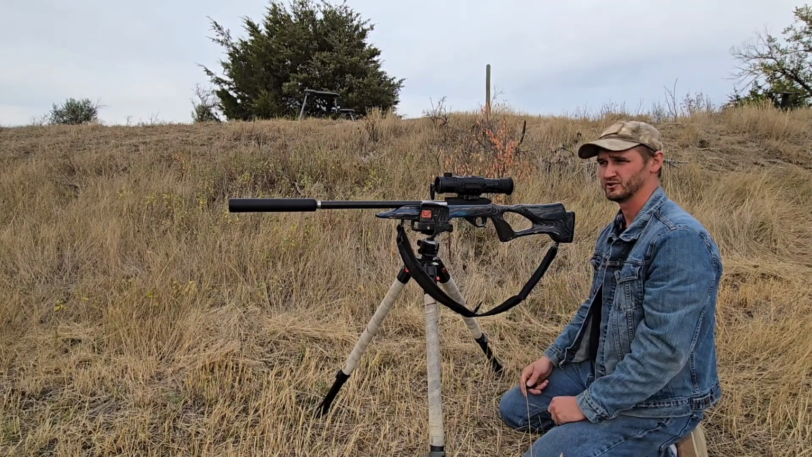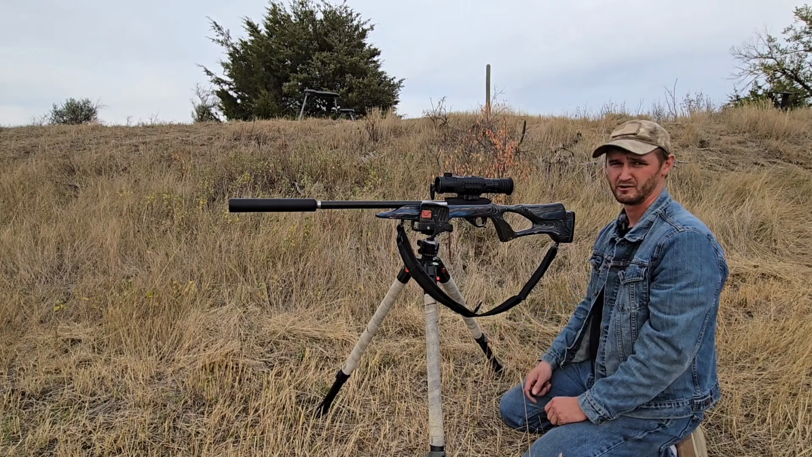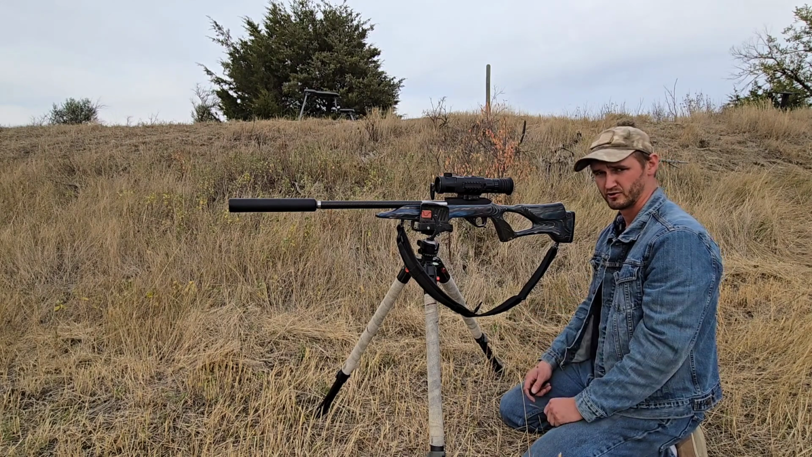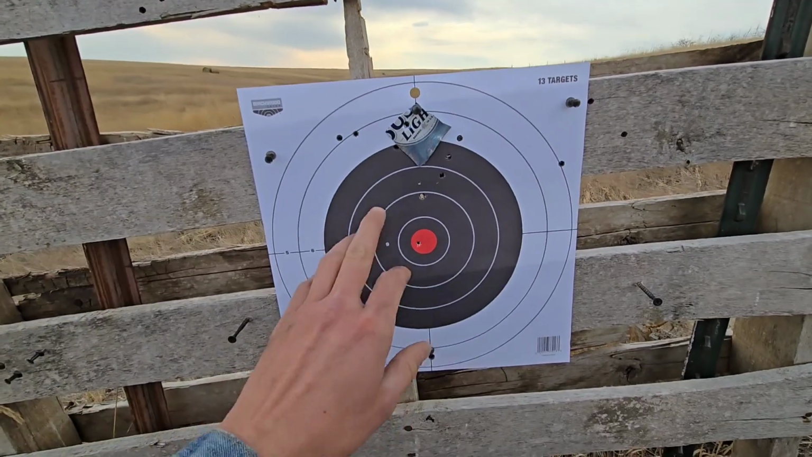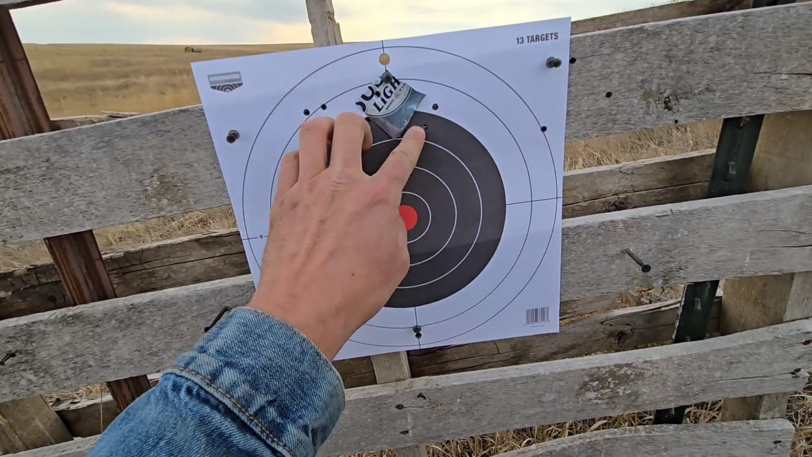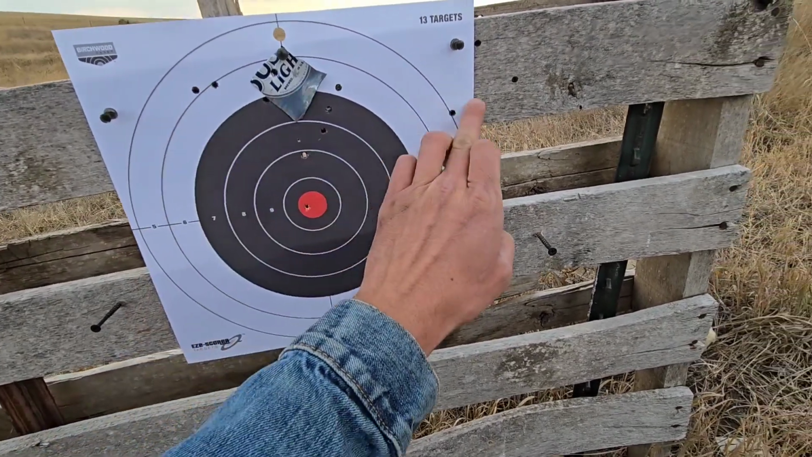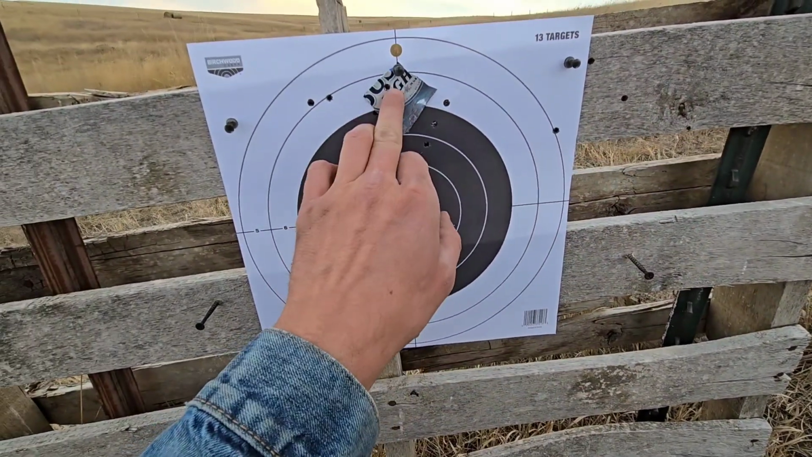My previous video kind of showed where I was hitting before. I really should probably just mark them with a marker. That way everybody knows if you don't watch all of them. But I'll show you what I'm talking about. All right. So 1, 2, 3. Previous shots for there, and then over there, and then that one.